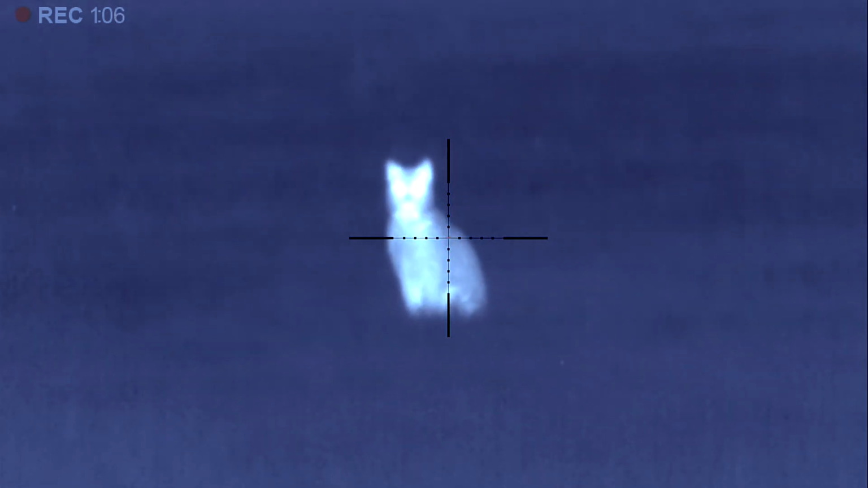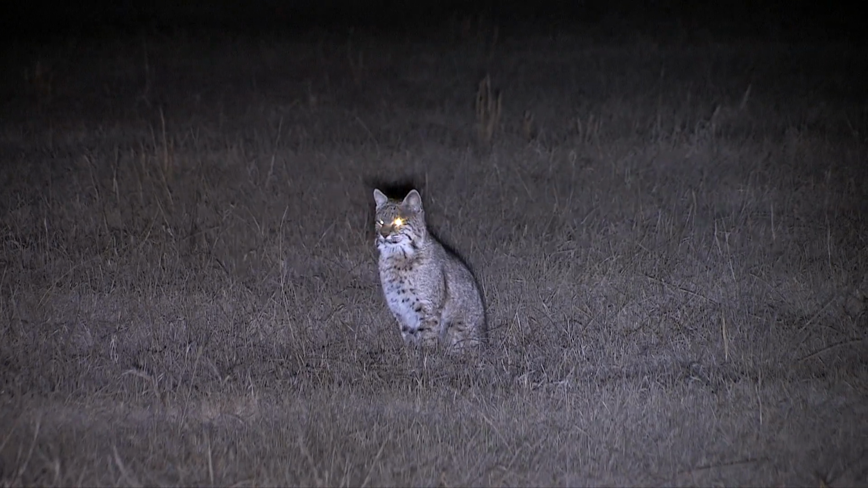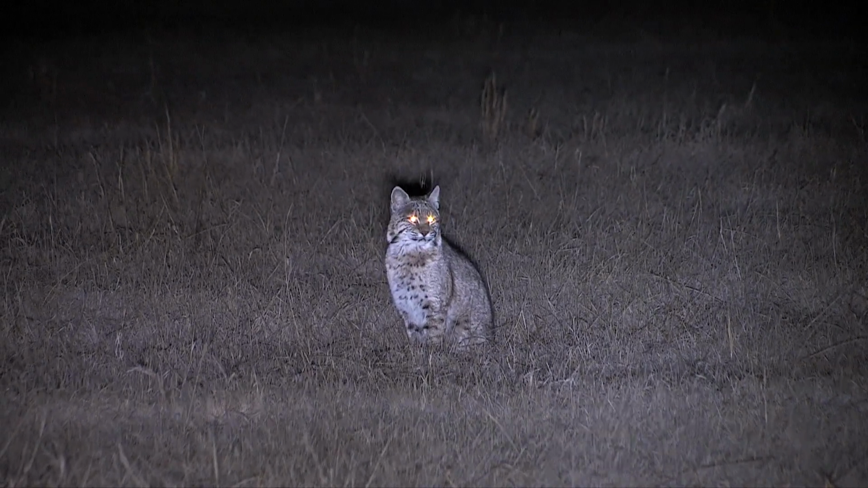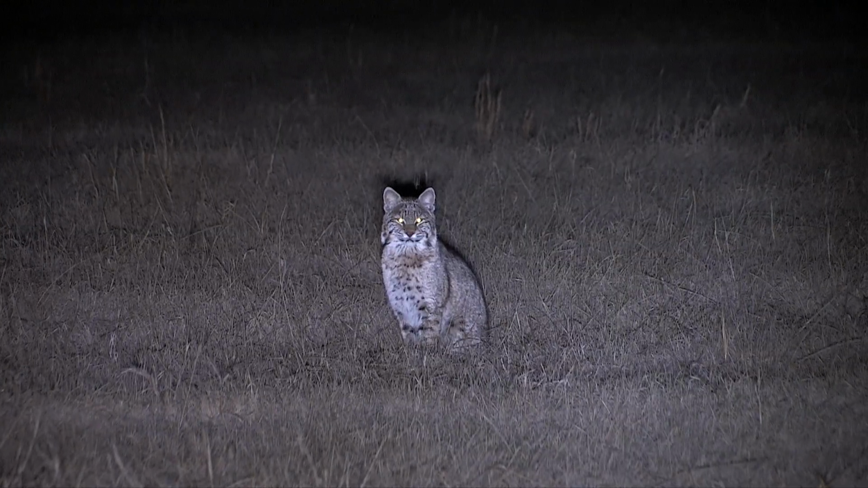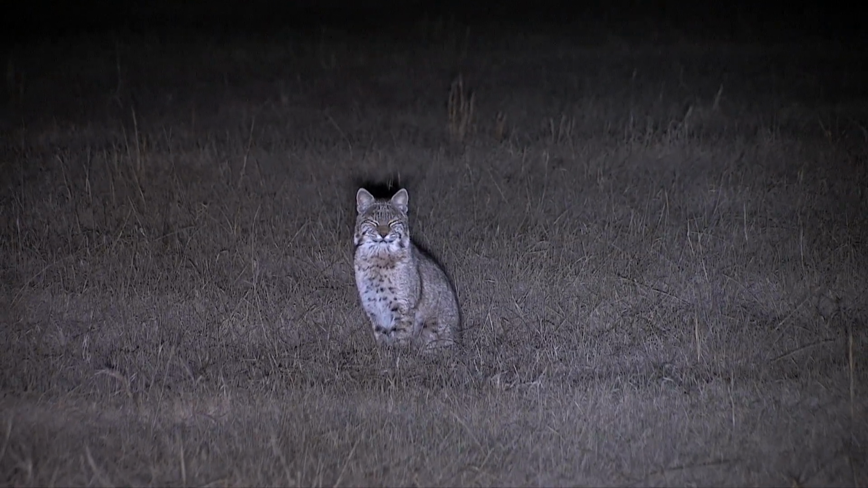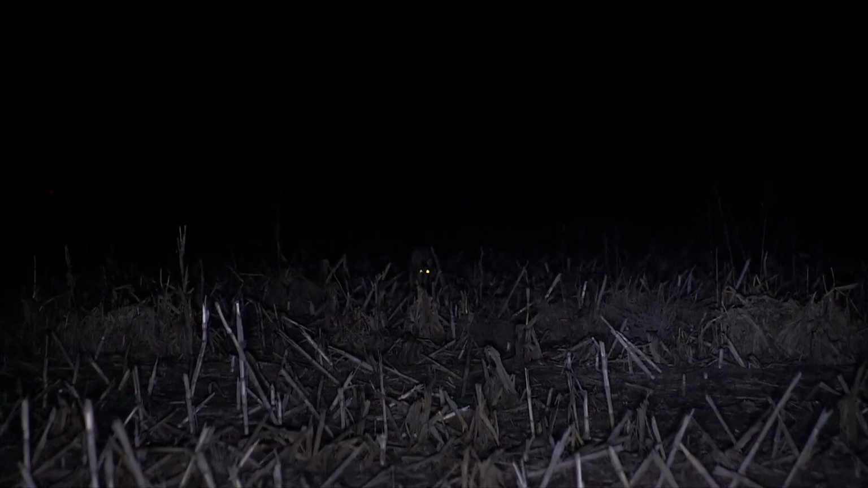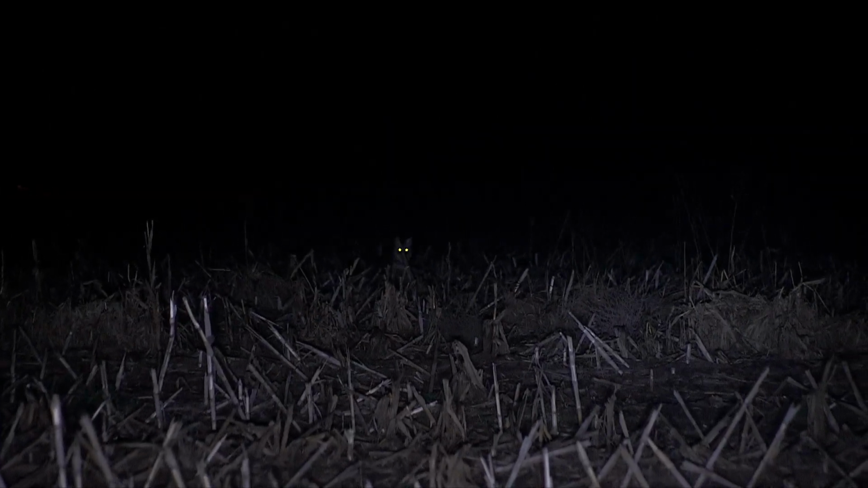A good scenario of this exact situation was just the other night. We were headed into a place to make a stand where we always do, and on the way in, we spot a coyote with thermal already on his feet looking for a meal. We then chose to stop the truck and get out and try him. Now, based on the way this place looked in this particular spot, we would have never intentionally made a stand right here, just solely based on how it looked.